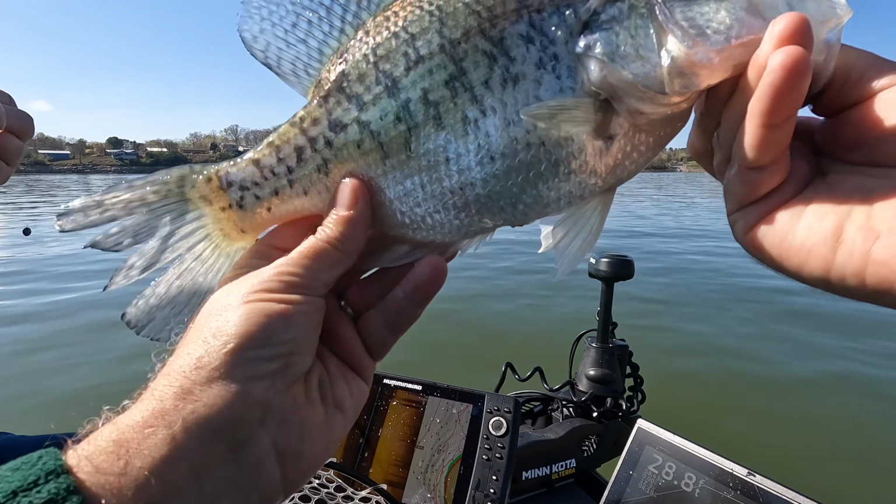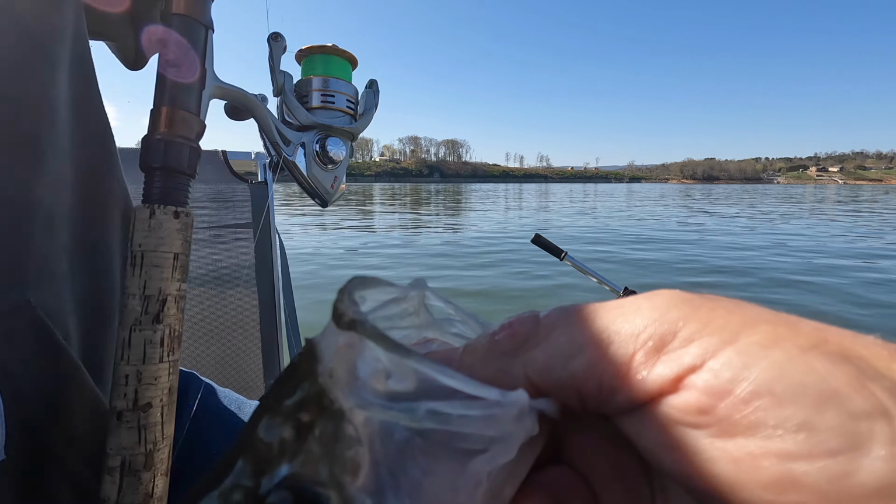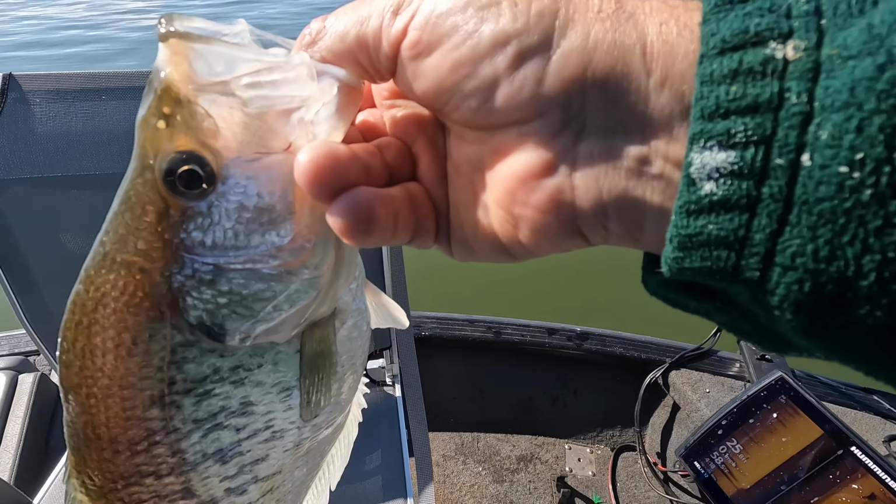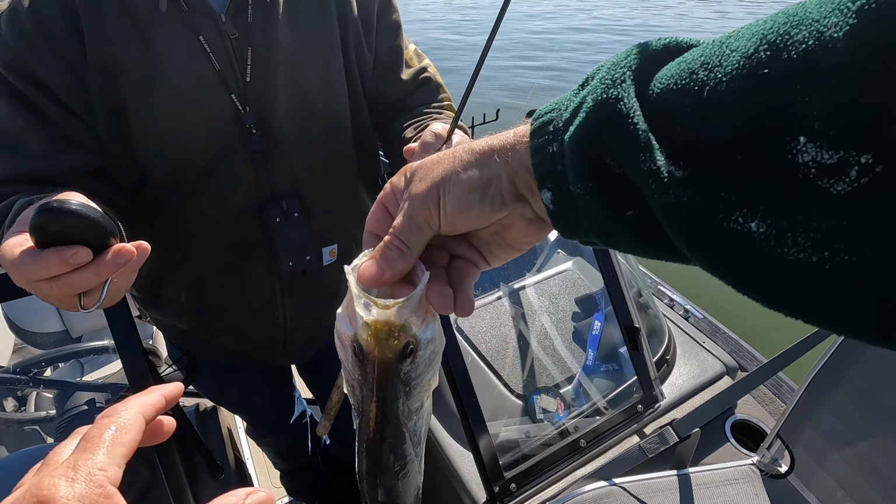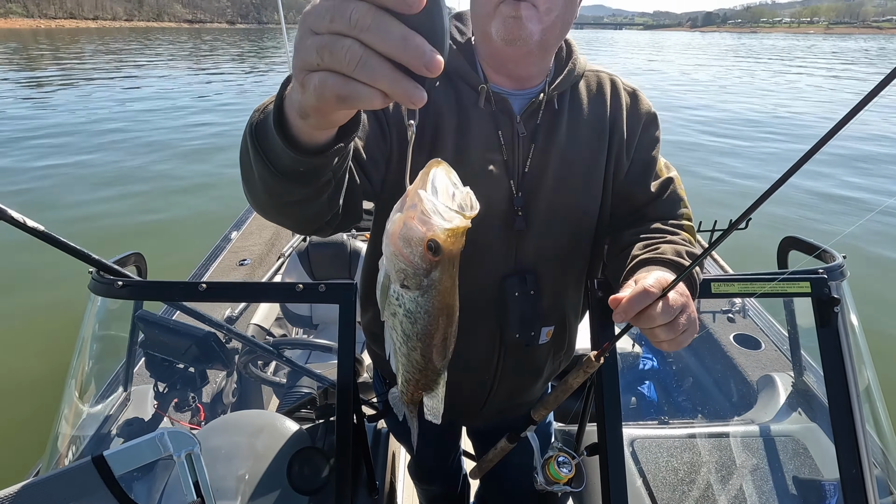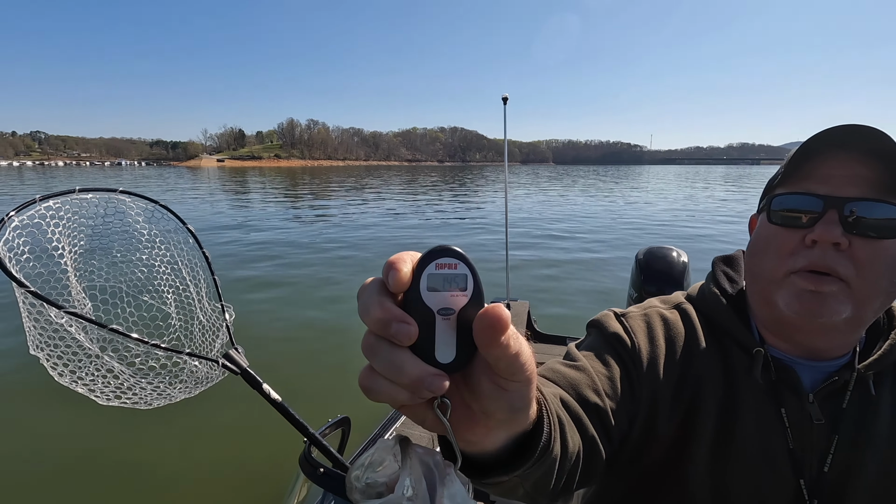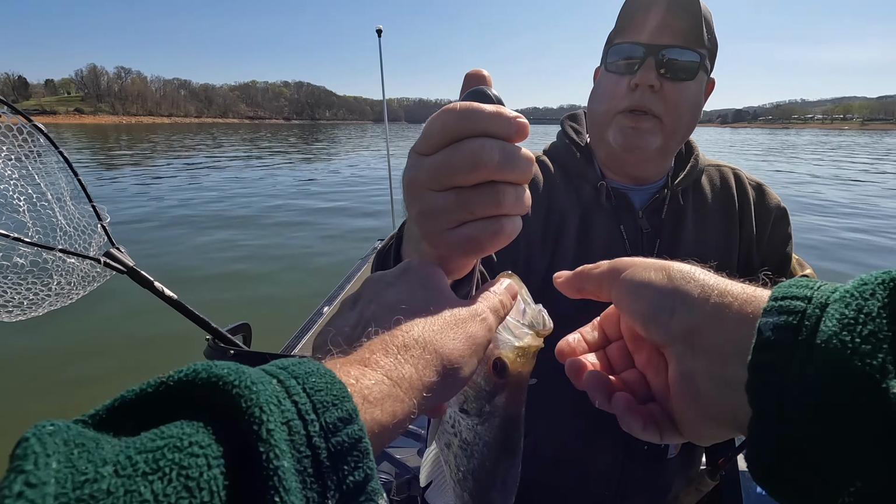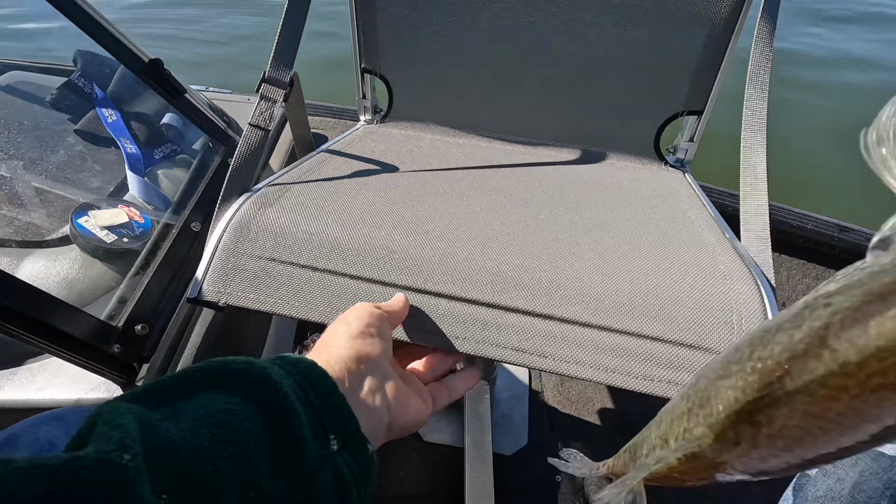Wow, that is a beauty. I've got a scale if you want to weigh it. Let's see what this crappie weighs. I'm going to guess it's probably about 1.5, because she's full of eggs. All right, set to zero. 1.45, 1.43. I'd say 1.5, but there you go. Pretty stupid good, huh? That's a beauty.